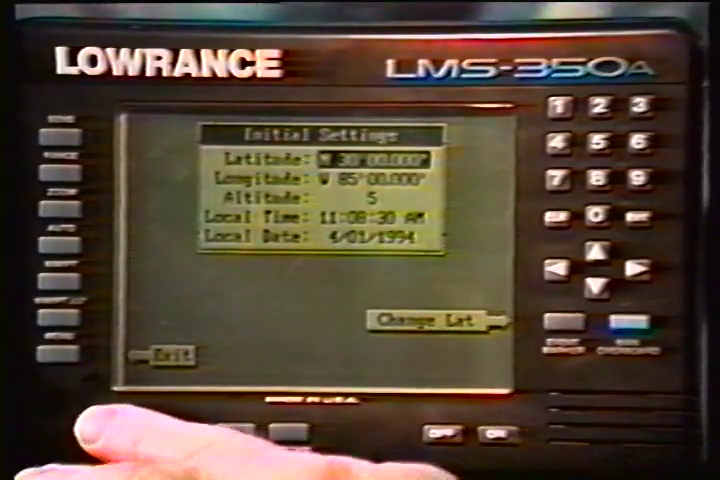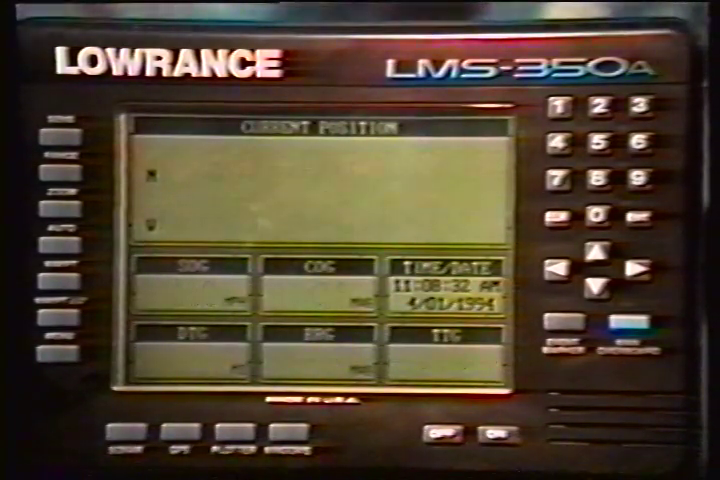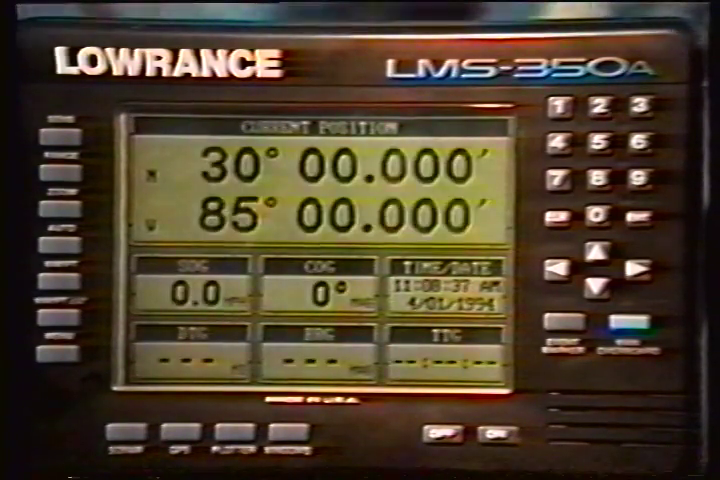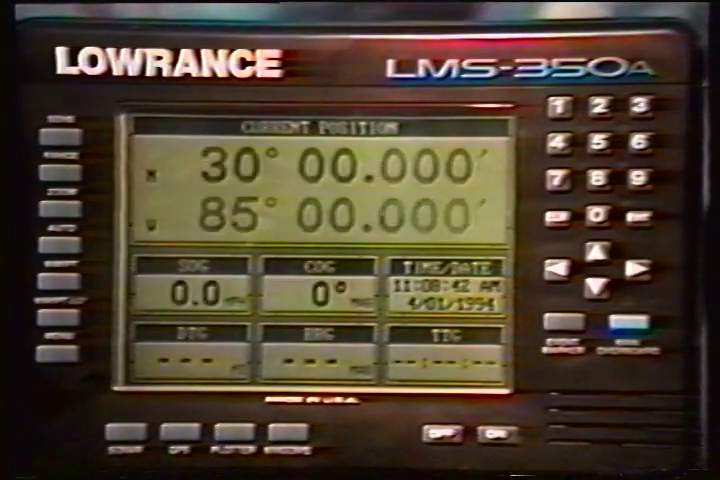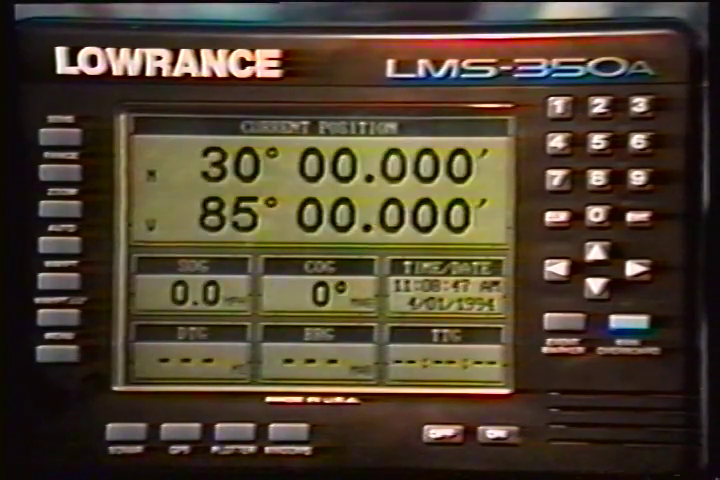The unit will switch to the position screen and start searching for the satellites currently in view. It should find the satellites and show a position in a few minutes. When the LMS 350A is turned on for the first time out of the box, it automatically sends a cold start message to the GPS receiver. You can also send a cold start message to the receiver.